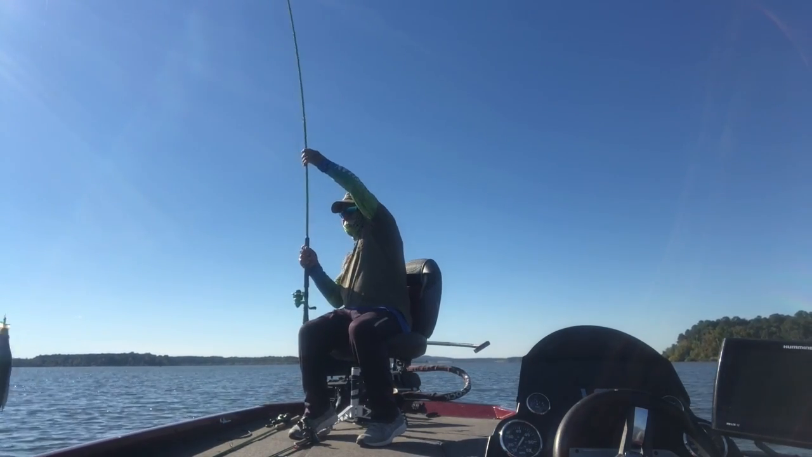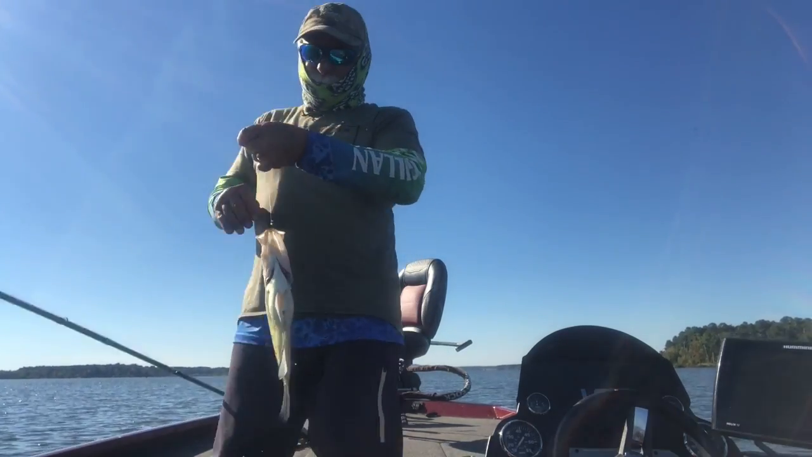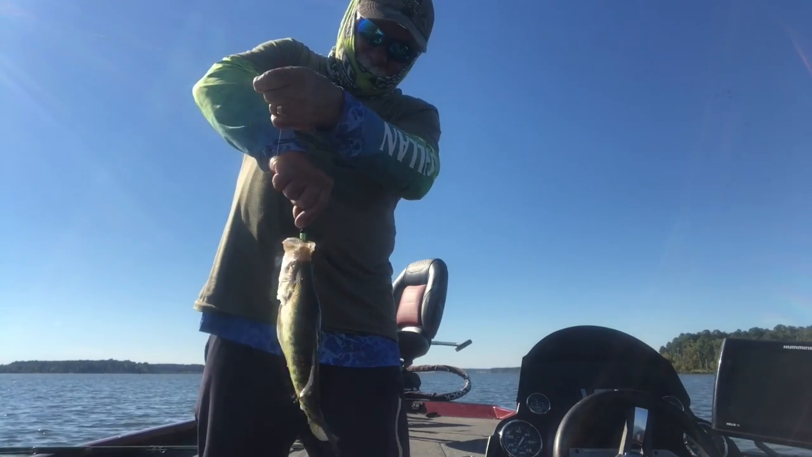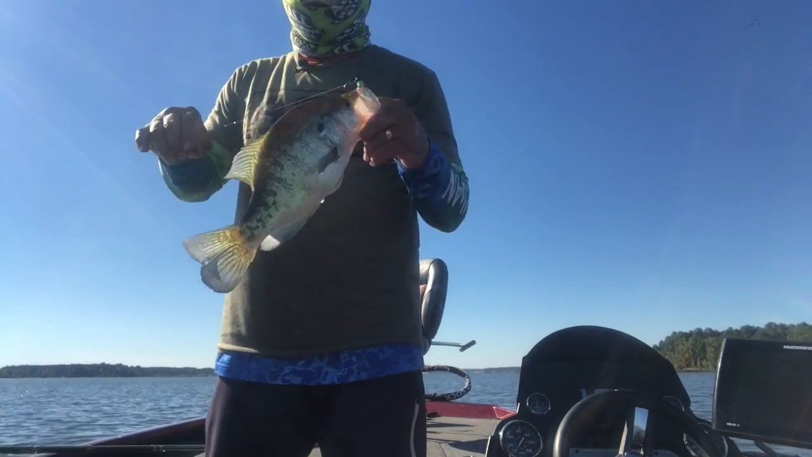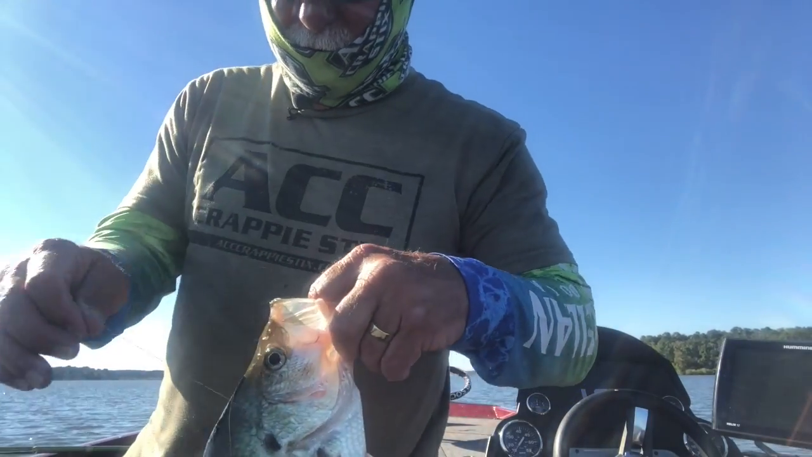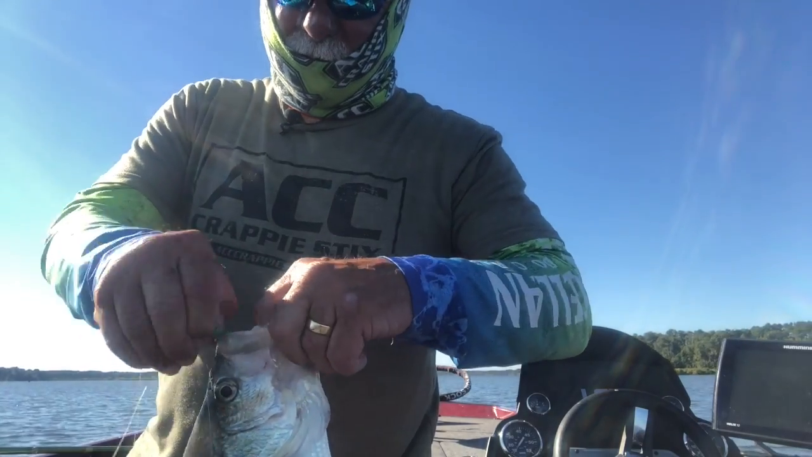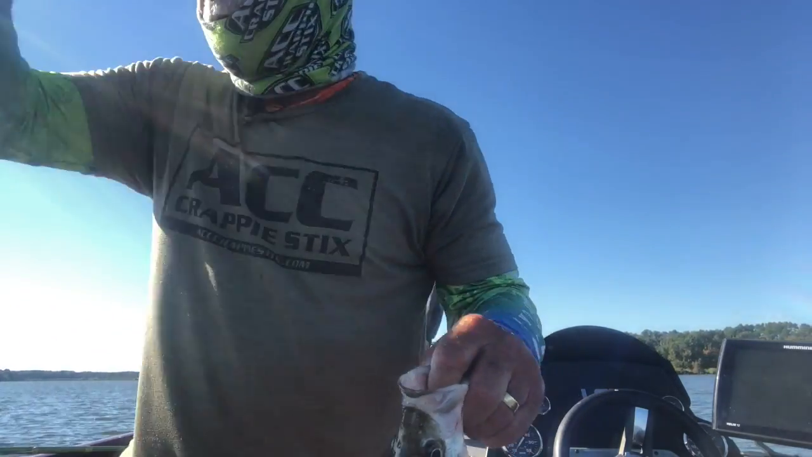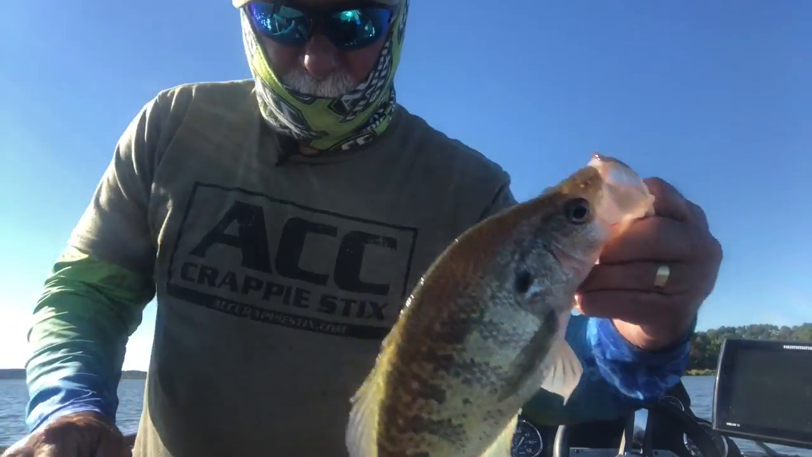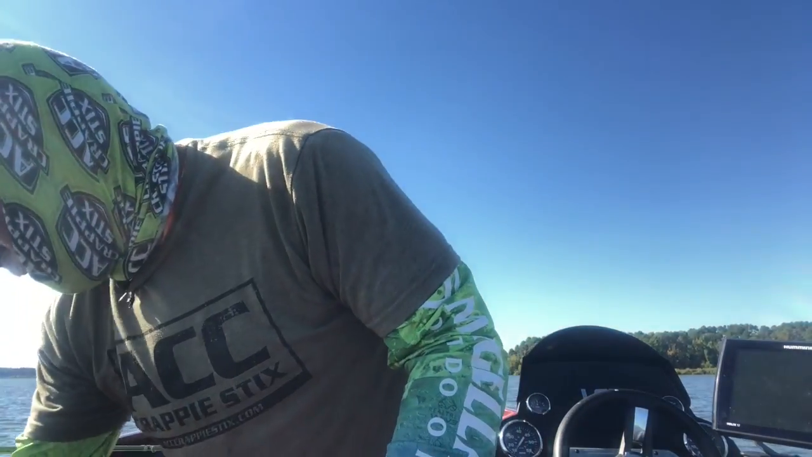It's gotta be a good one, and it is. Man, he was a fighter, wasn't he? Look at that. Oh, black and chartreuse right in the top lip. Nice legal white crappie.